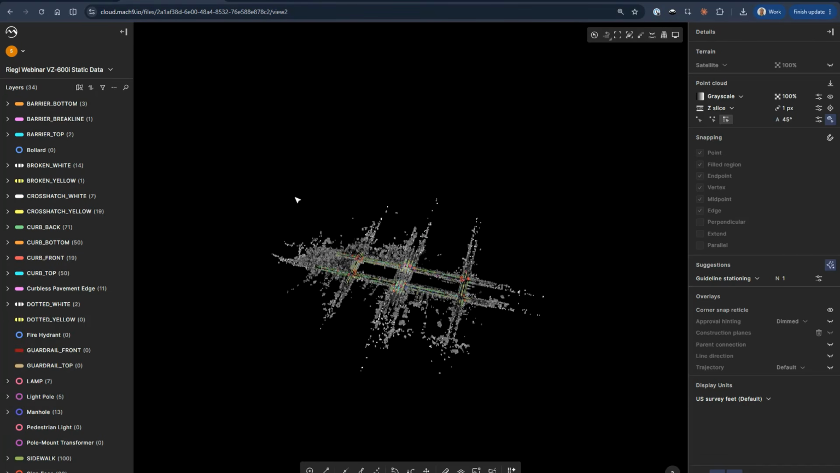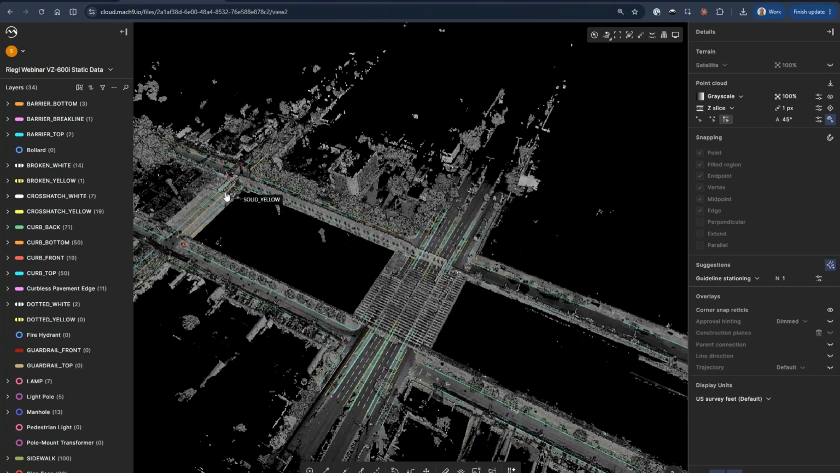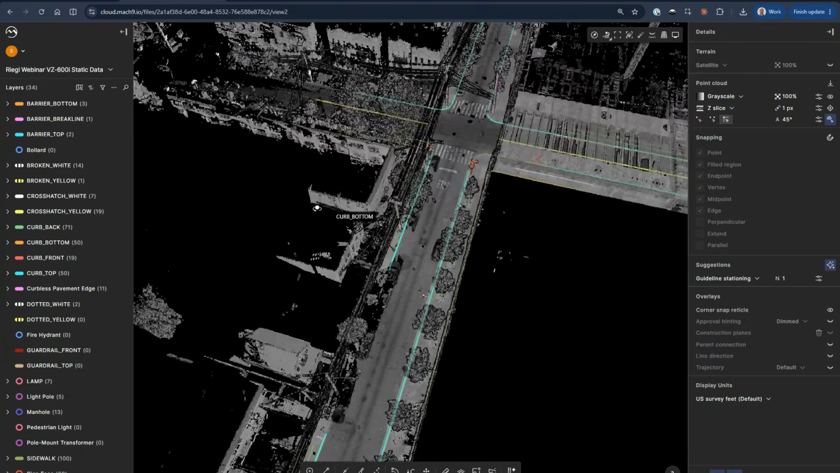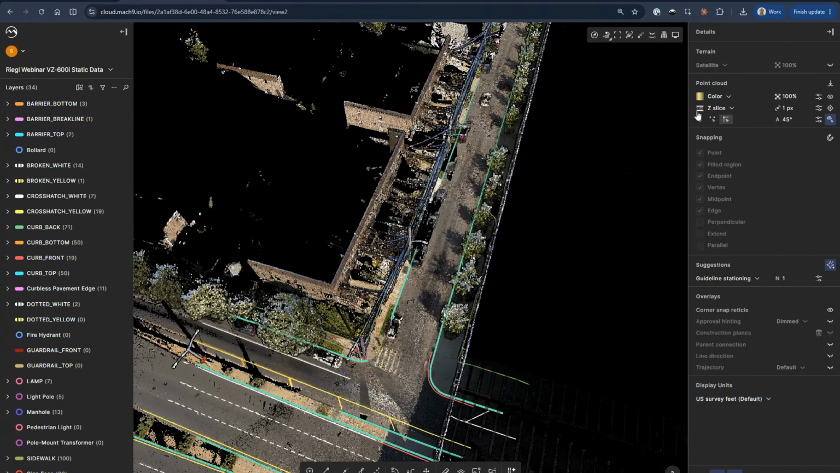So here's the static data. A few blocks were scanned with the 600i, and again, some great data was put through here as well. In this case, we have that colorized.